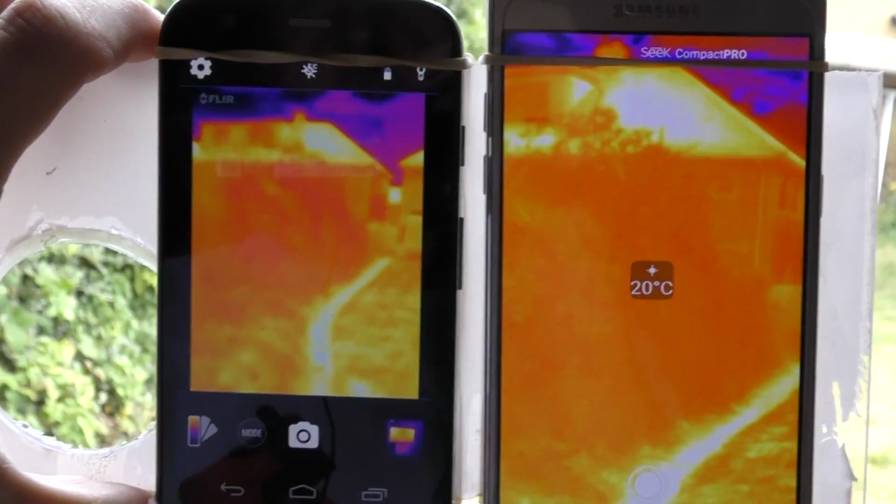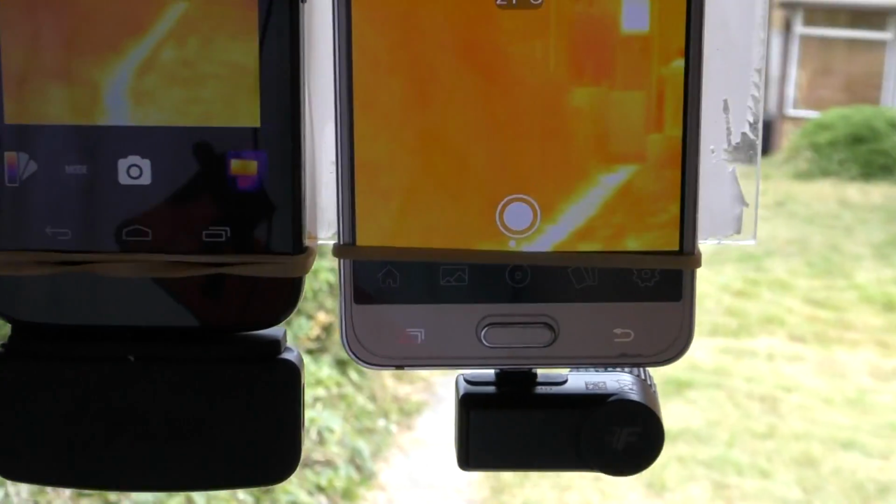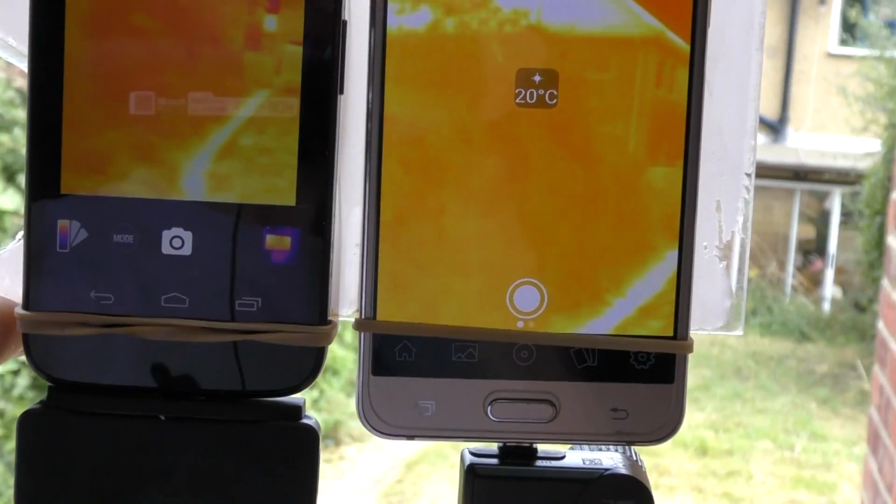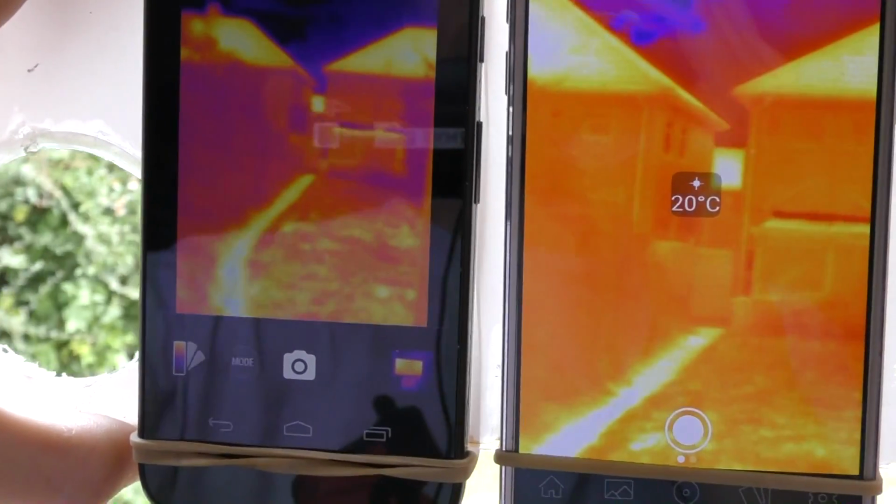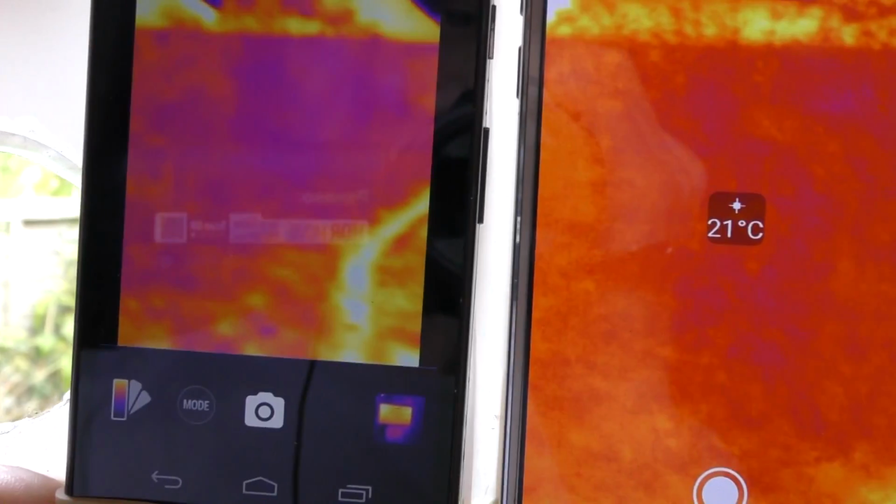Unfortunately, you can't turn off the MSX on the Flir One. But I'd say overall image quality is actually not that different. It is very slightly blurry, but both of them are equally usable, really. At longer distances where I'm comparing, it's a bit harder to compare it.